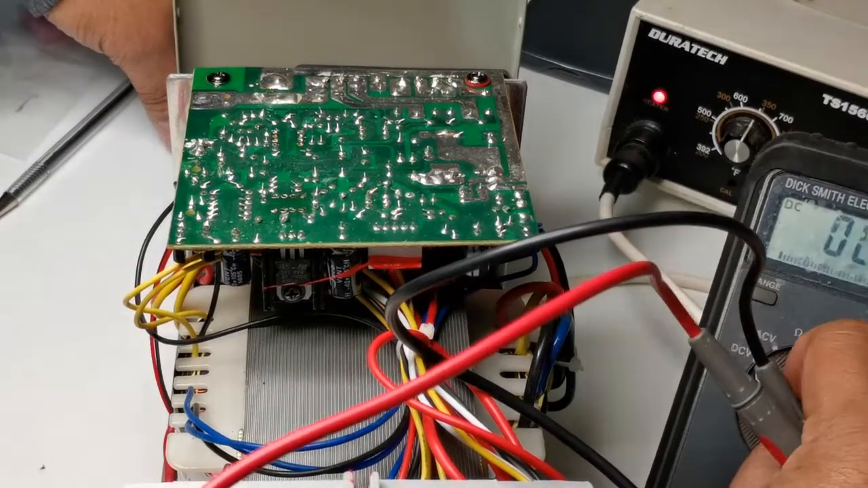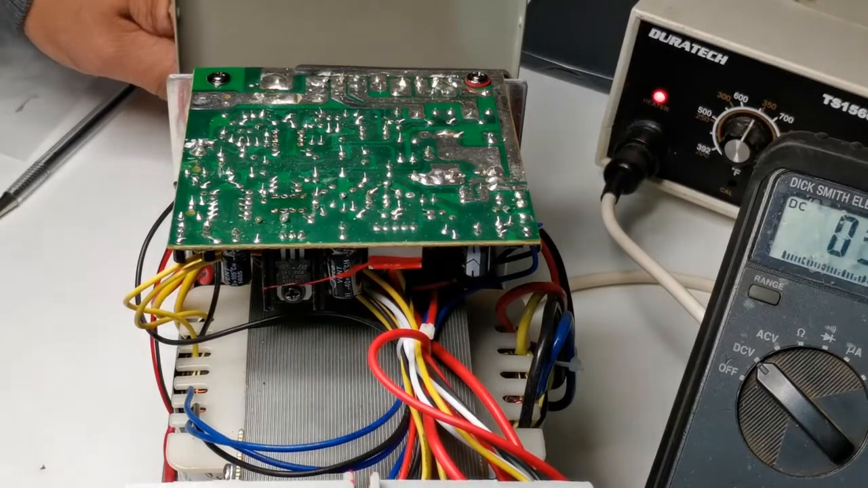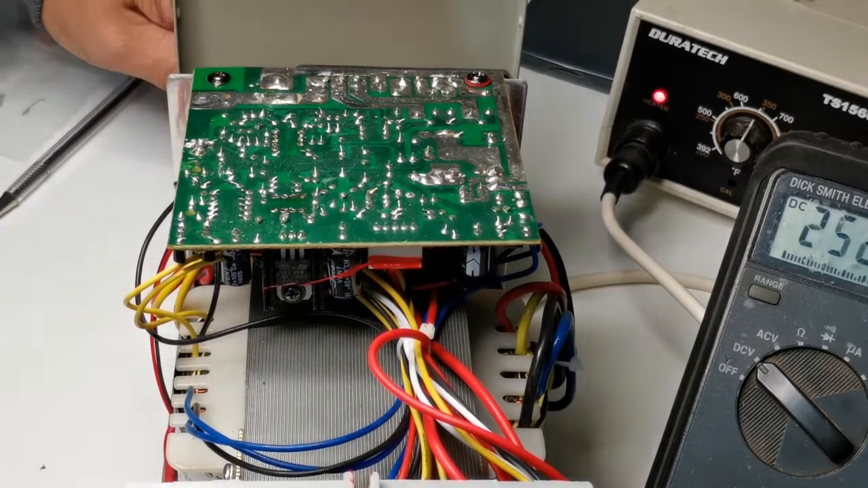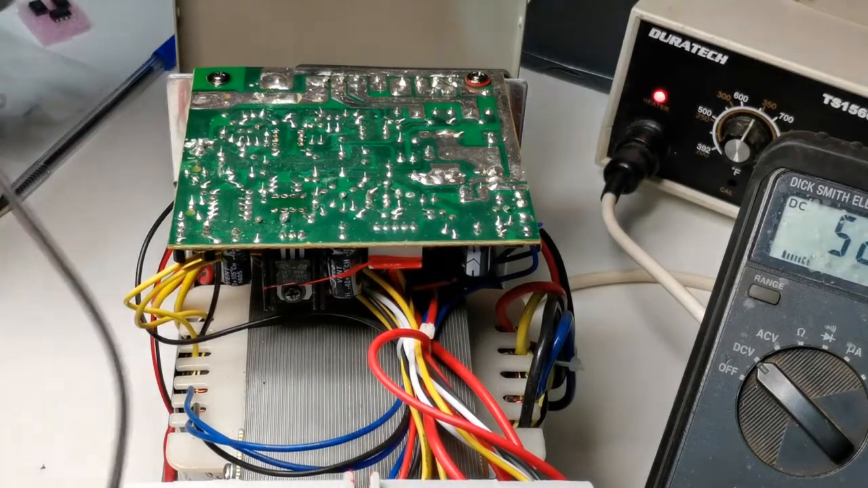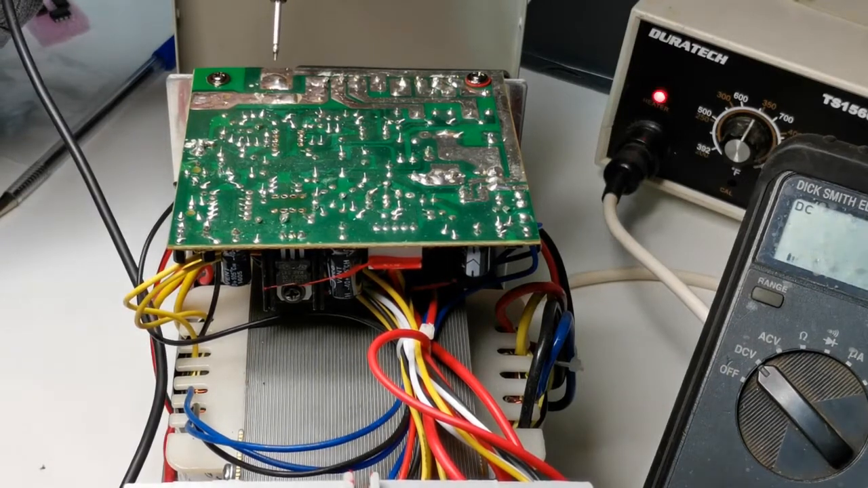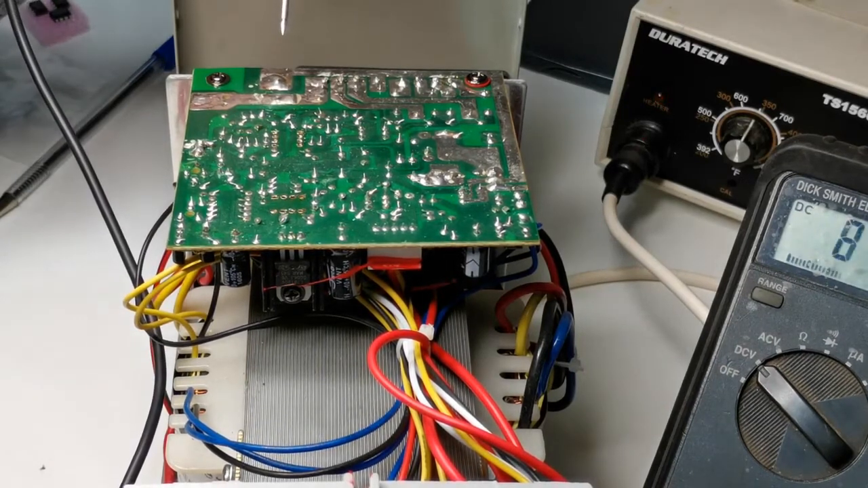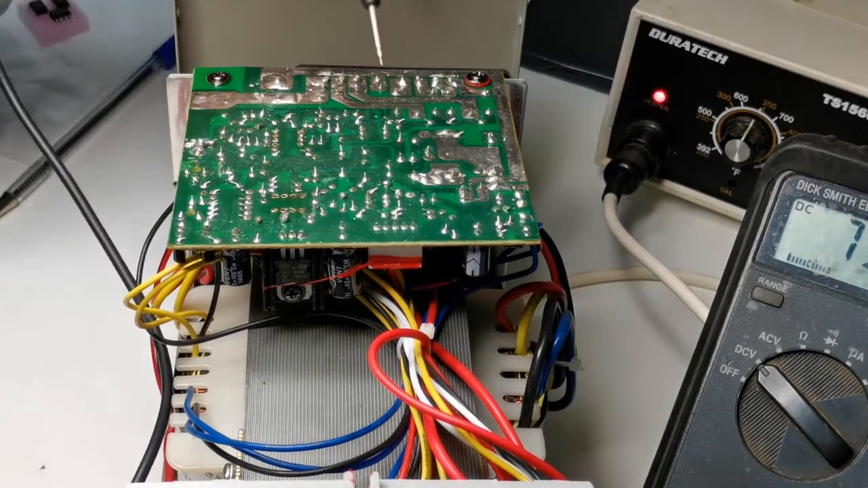So now we check the output of the regulator, but we have to do this quickly, and I don't want to turn this on for so long, because I'm afraid that it may damage some other component, because we don't have the op-amp properly regulating the voltage. So we'll check this one.